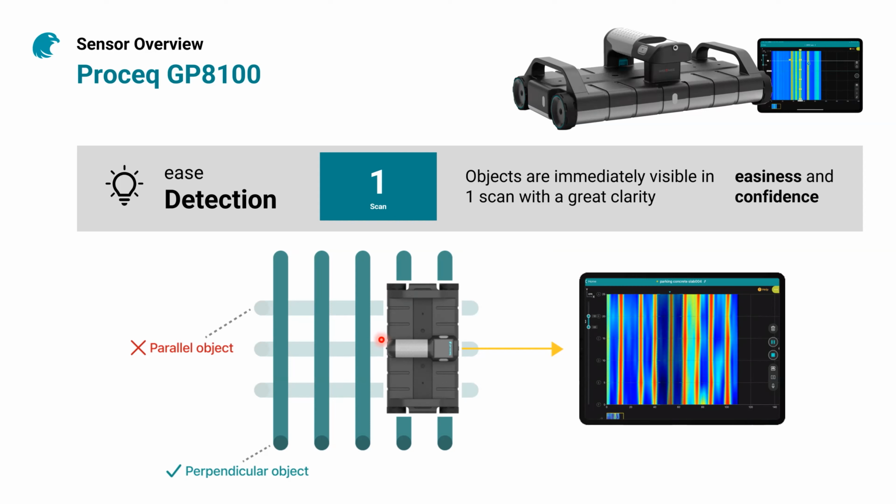When you scan this way, the GP8100 will actually display on the screen immediately and with no post-processing the line that's vertical on your direction, on your movement. No more hyperbolas. You see the line forming and you have a clear view of what's happening below the surface of the concrete. So it's not only about easiness, but it's also about increased confidence.